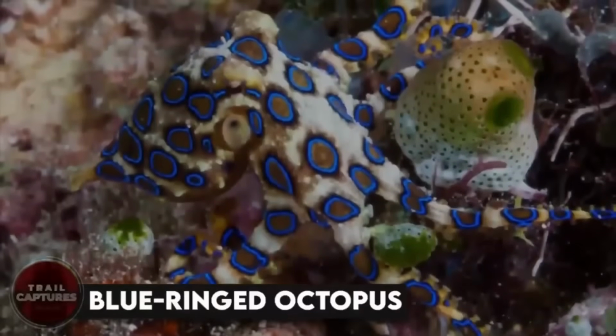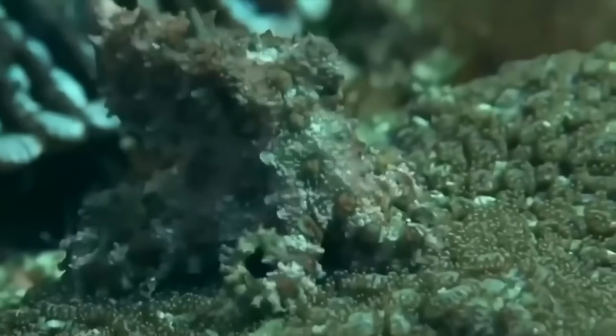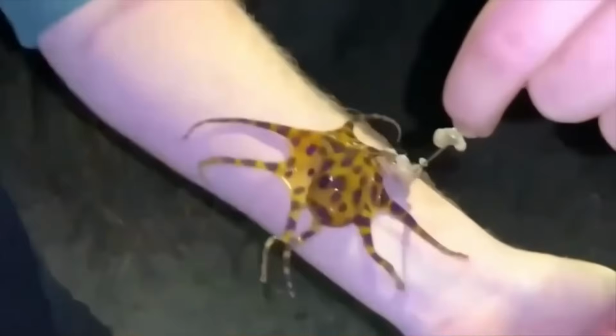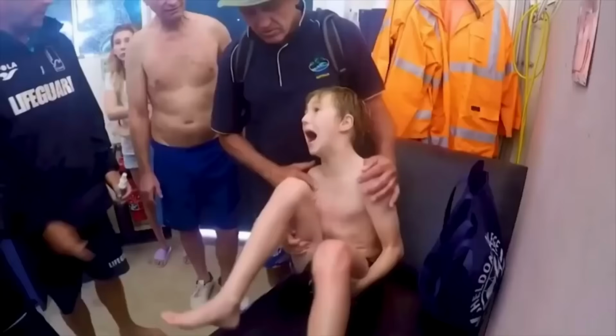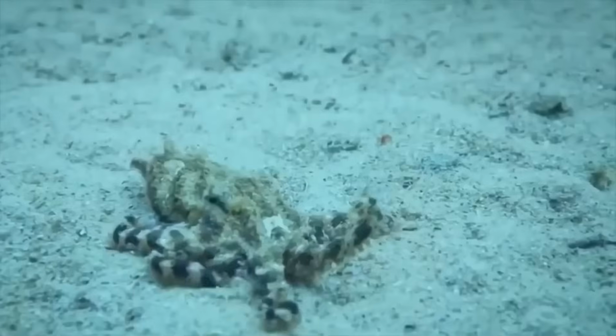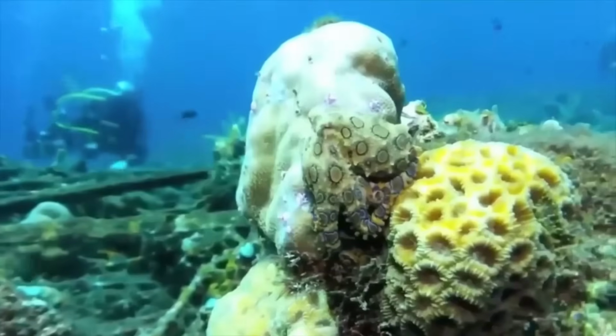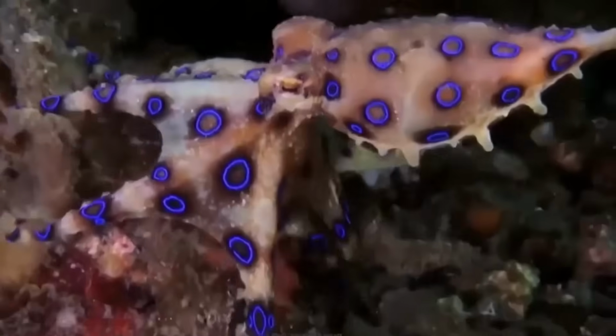Blue-ringed octopus. This little dude may be small, but trust me, it's a ninja in disguise. Its venom is like a 1-2 punch that can knock you out and even kill you in just a matter of minutes. Those blue rings on its body may look cool, but they're actually a warning sign that says back off. If you see one of these guys while you're out swimming or diving, keep your distance and give it some space.